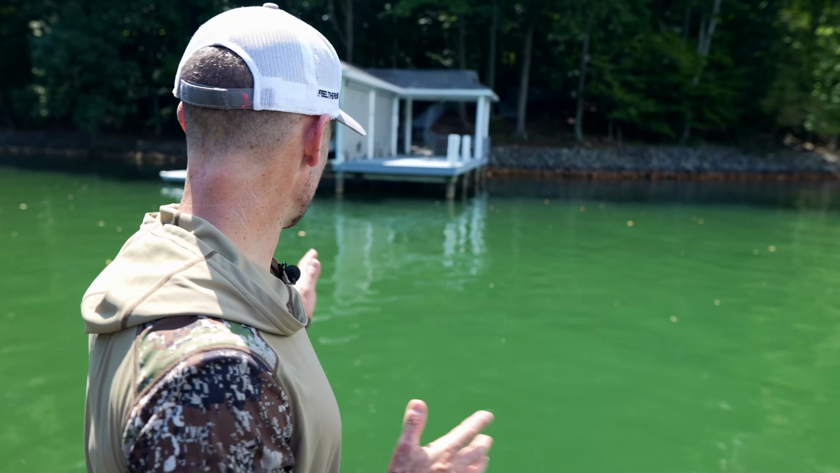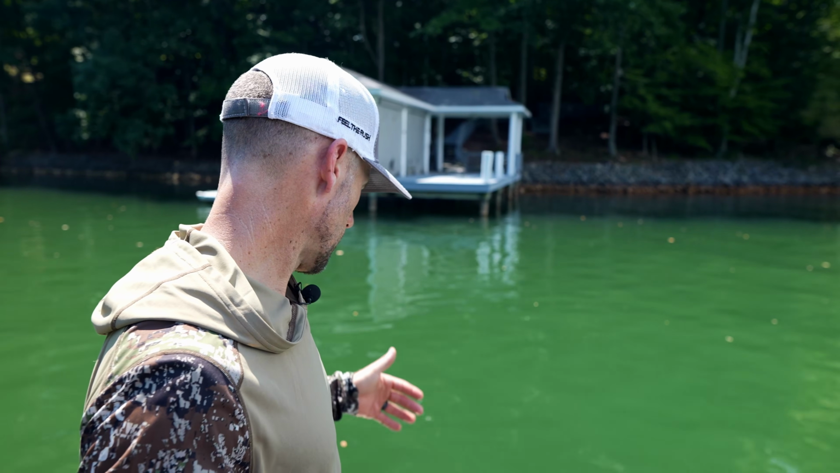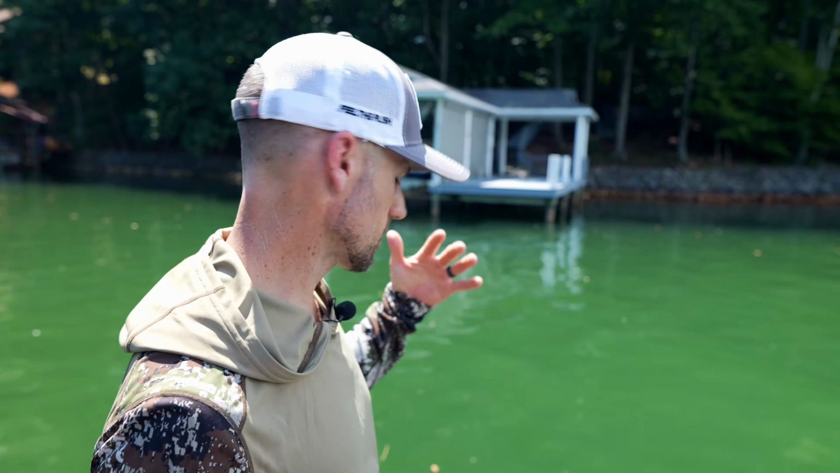All right, so here we are. We went over here, found a little pocket. We got an isolated dock right here. It's kind of a tougher deal because we're about 60 feet away. We're in 30 feet of water, and we're gonna see if we can see anything from this distance.